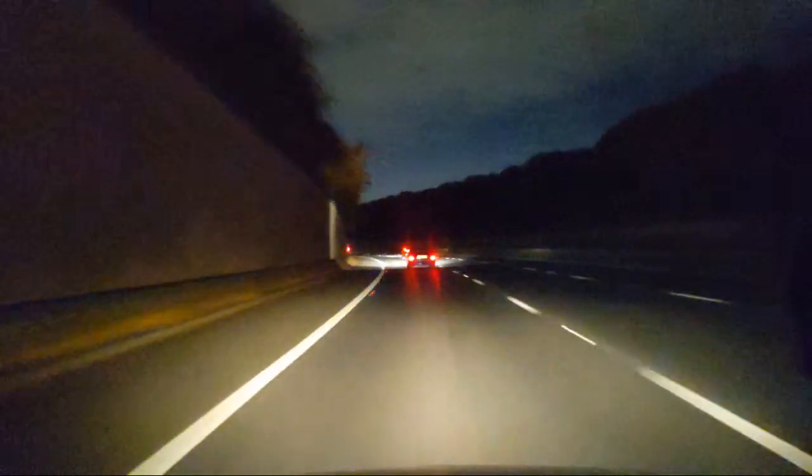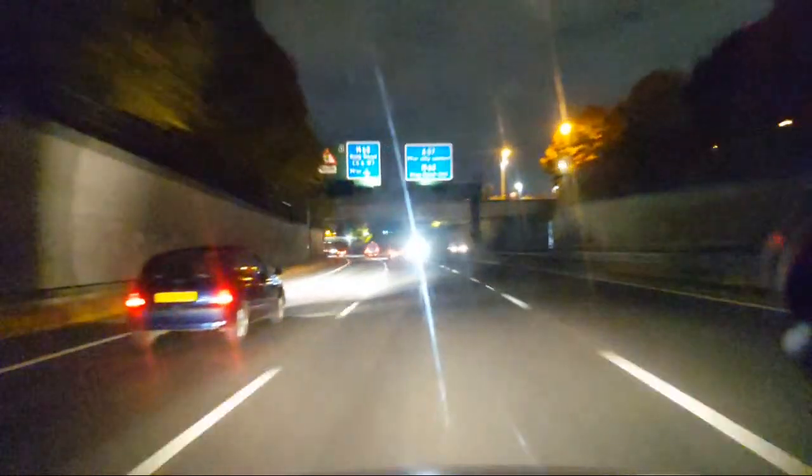Car rattling down in the middle lane. I need to get into the middle lane at some point. Please flash me. Right, so I passed him. Now I need to get back into... Oh no I don't, because these cars are going really slowly.